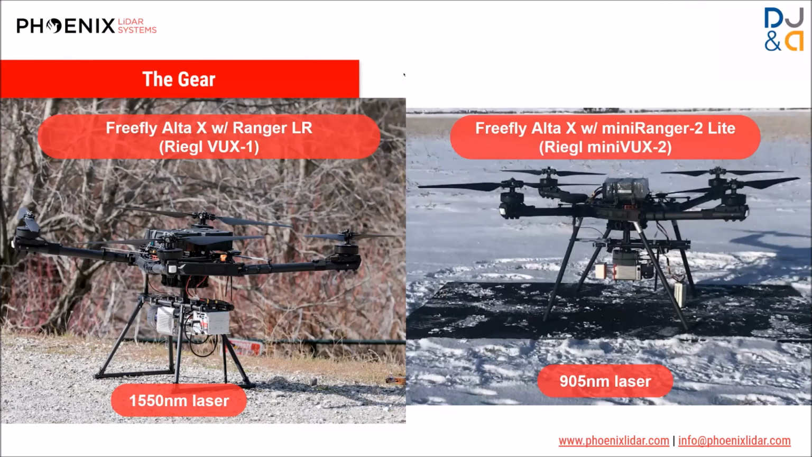So I'll just cover the equipment we used. On the left is our typical setup. This is the setup DJ&A uses to do all of our topographic mapping. We have a FreeFly Alta X quadcopter and a Phoenix Ranger LR system, which is based on the RIEGL VUX-1 sensor. That's the 1550 nanometer laser used in that LiDAR system, and that's what we're typically using all the time for our topographic mapping.